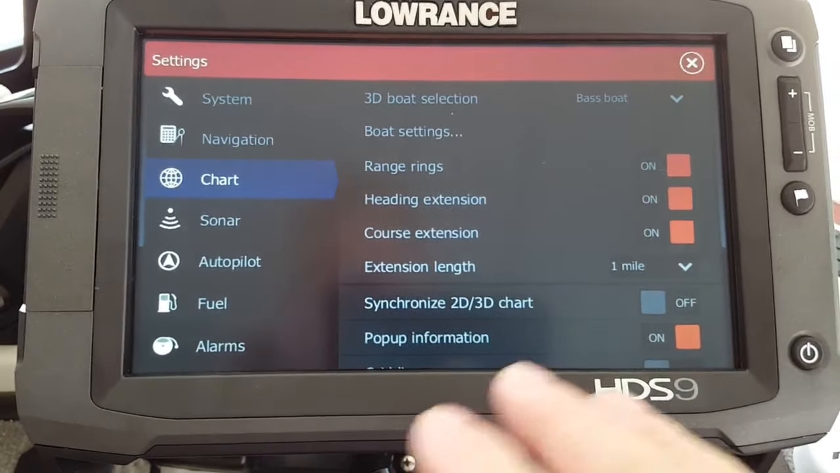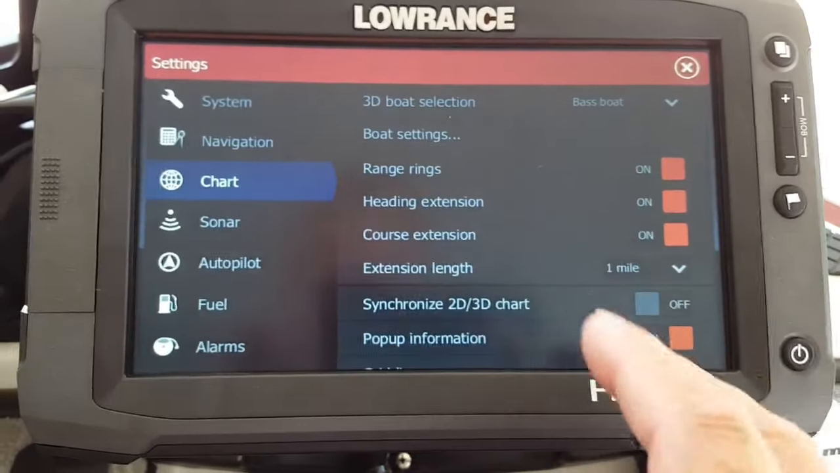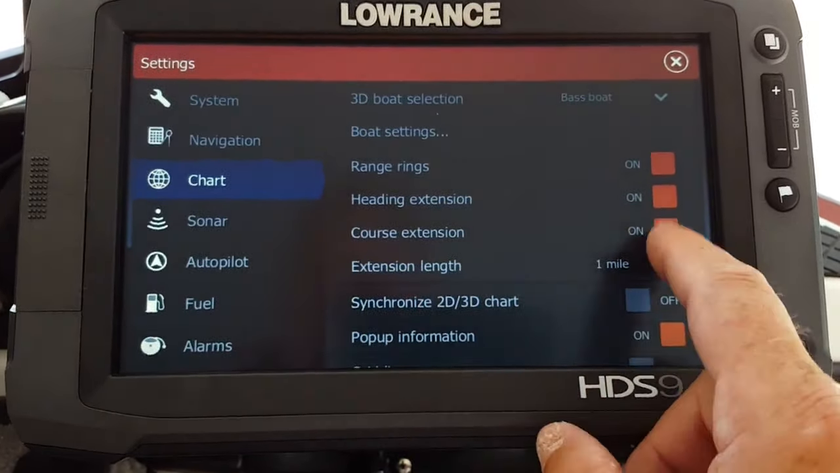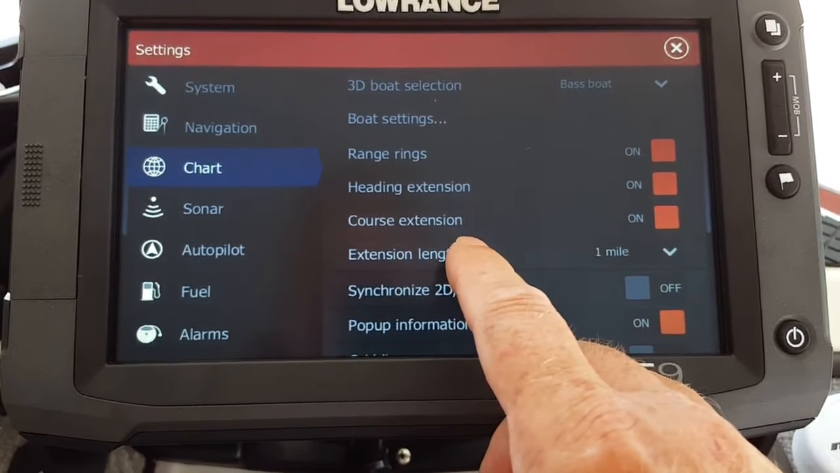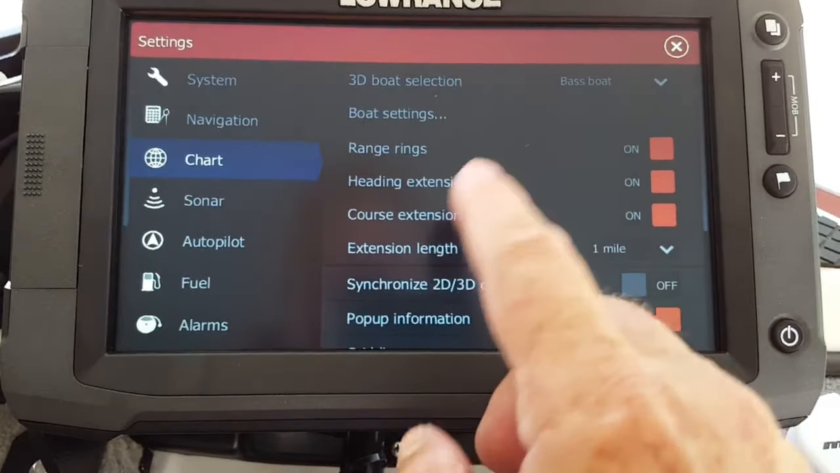It's going to be off a few degrees somehow when you're turning your boat and you're traveling and heading and all of that. So I set the heading extension on and course extension on. I go out on the main screen, and then I will look and see what those settings are, and I will subtract or add that difference manually.